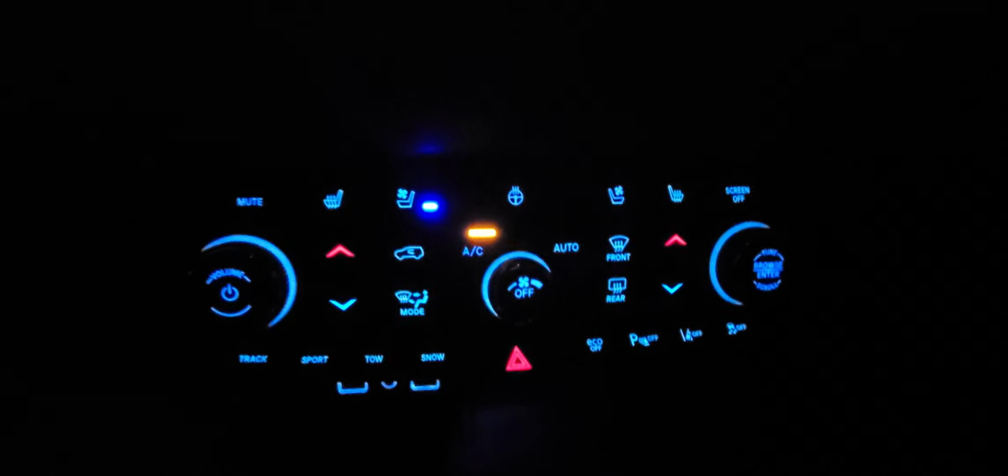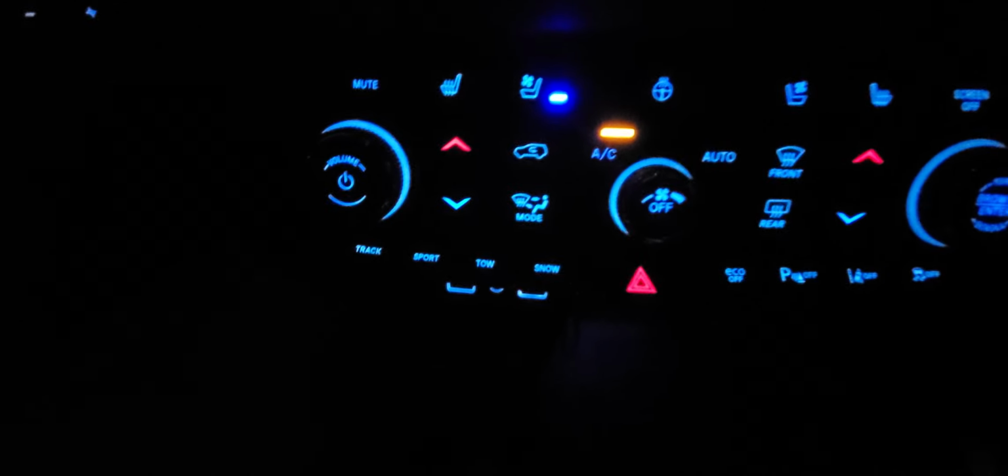I really, really like that they have hard buttons here now for the heated and cooled seats and the heated steering wheel. You got a mute button there, which is a nice feature. You got your screen off button, and then all your track, sport, tow, snow, and they're all kind of like little, it's hard to describe what they're called, but they tap downward. They're pretty cool.